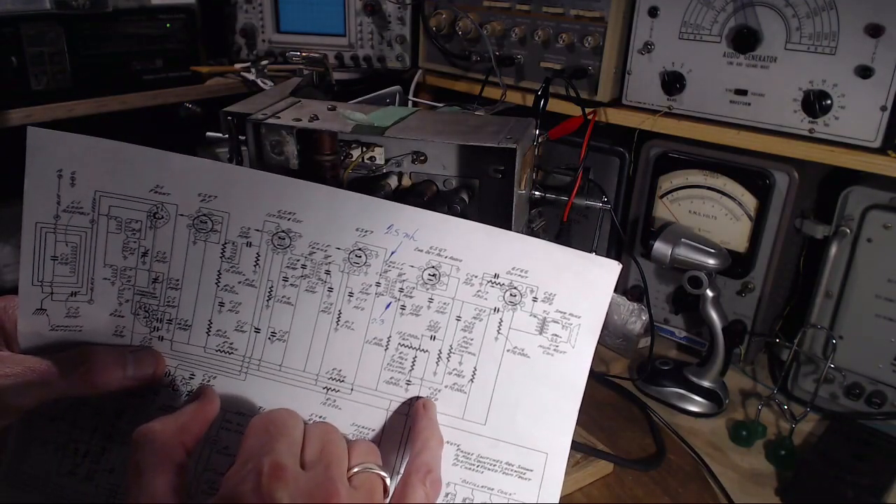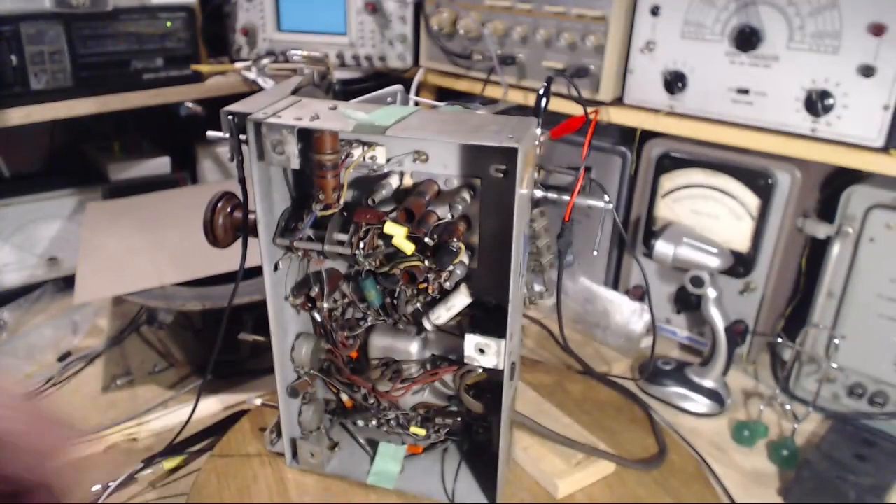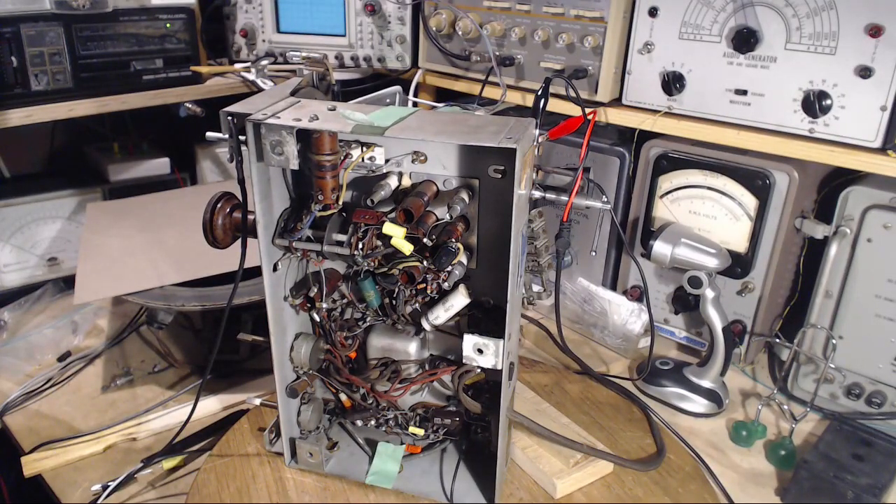In that case, it's a 0.05. Yeah, that looks like a 0.05. Okay, let's cut it out of there. Cut it out, and we'll see what's up. See what is up. There we go.